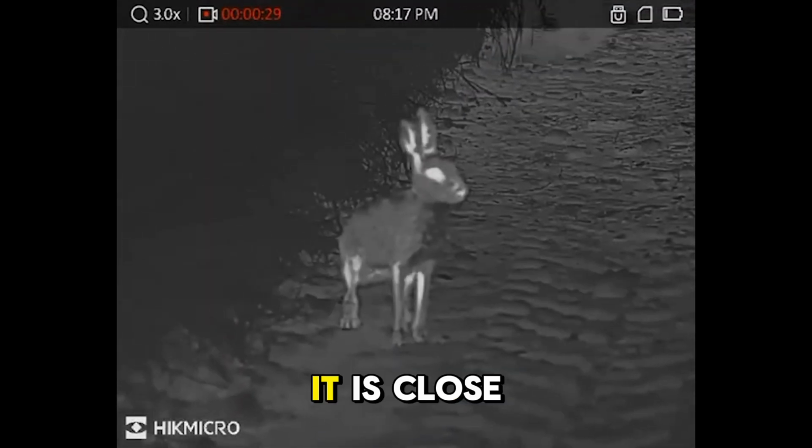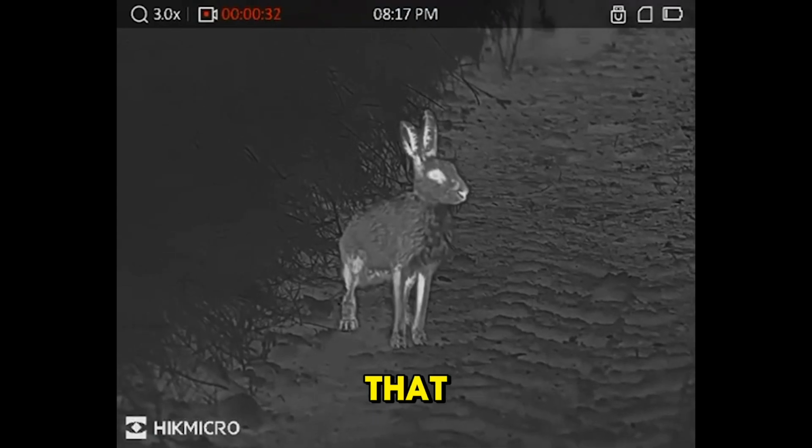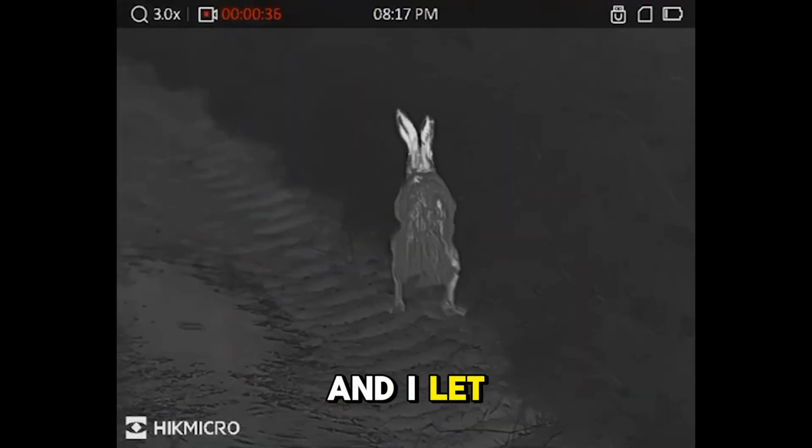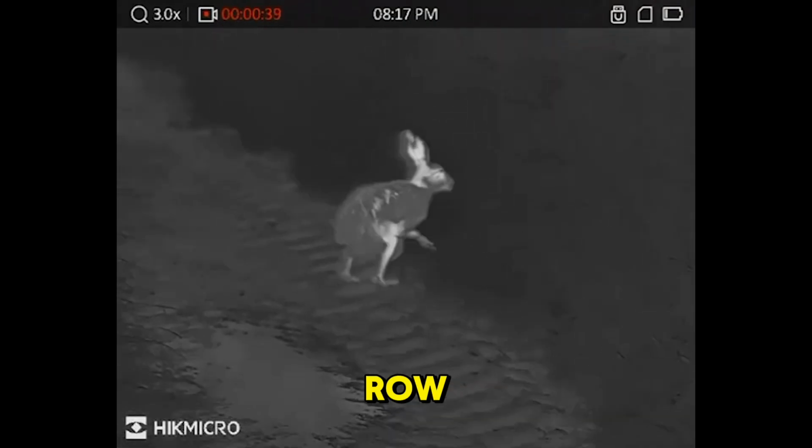And you'll see the quality of the sensor here with the definition on the hare. Yes, it is close to me, but just look at that. Absolutely phenomenal picture quality. And I let the hare go on its merry way into the hedgerow.